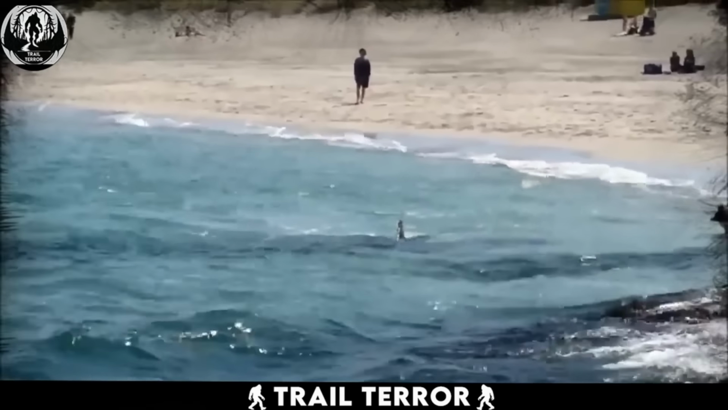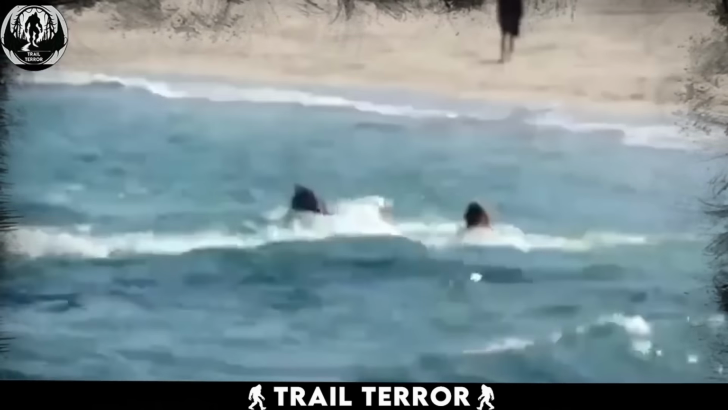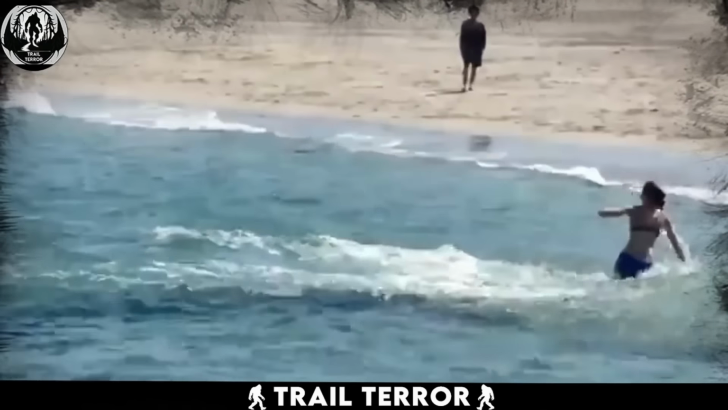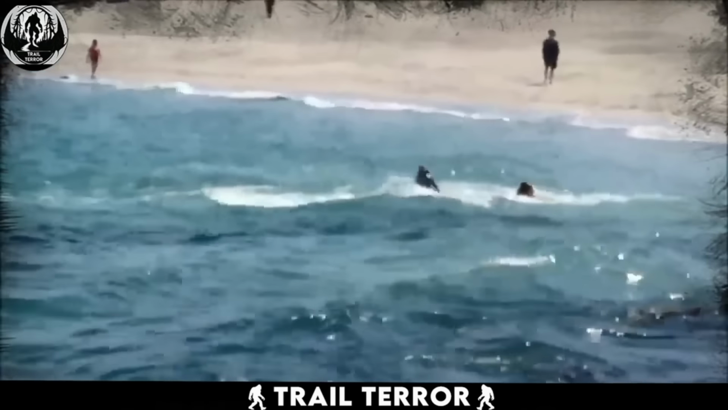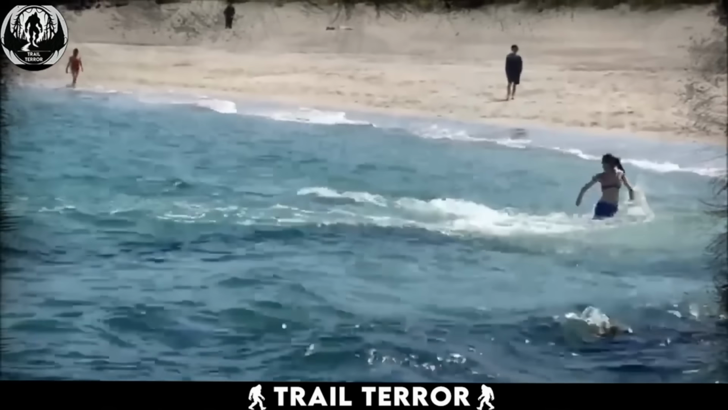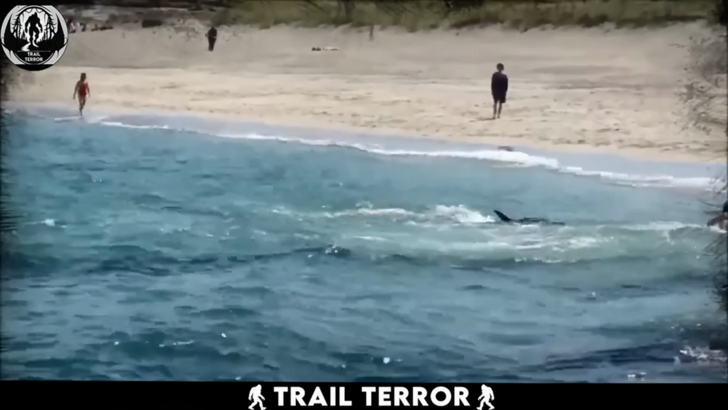instinctively offer support. This incident shows the unpredictable nature of wild animals, even those we think of as playful. Luckily, it seems nobody was seriously injured, but it serves as a cautionary tale. Always be respectful and aware, even in seemingly familiar waters.